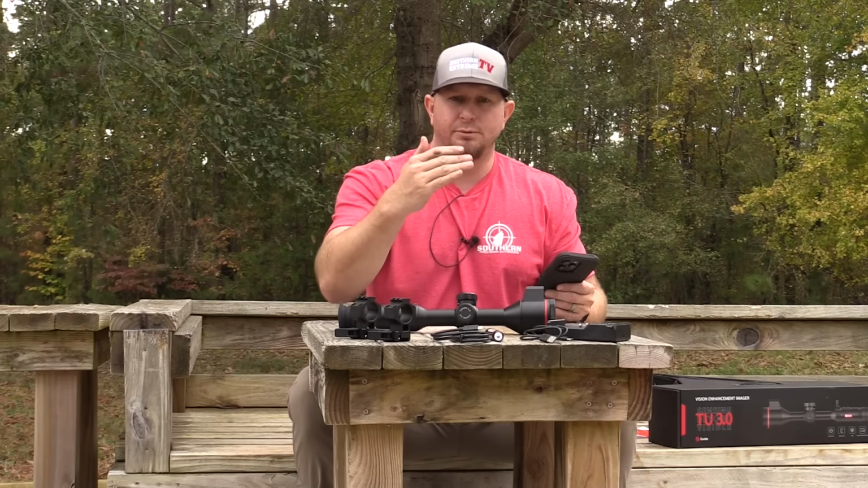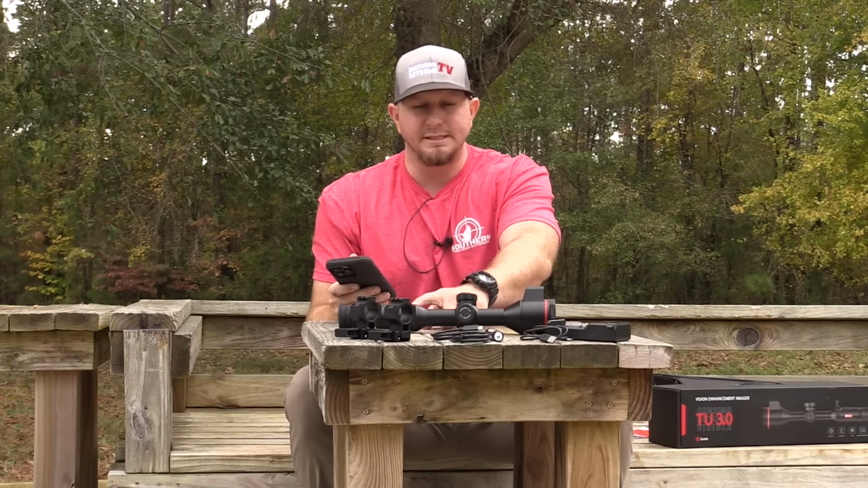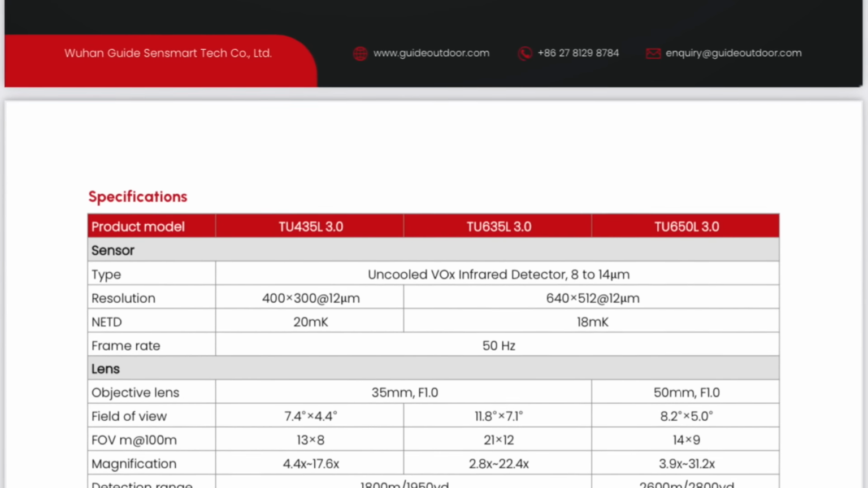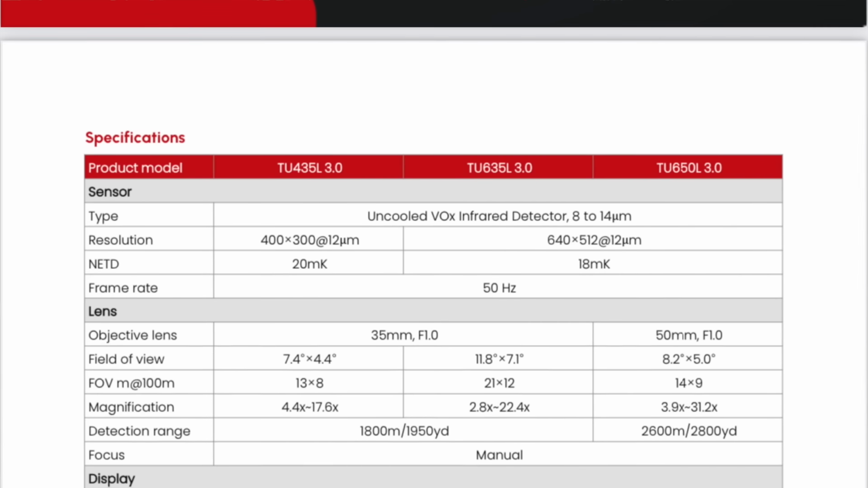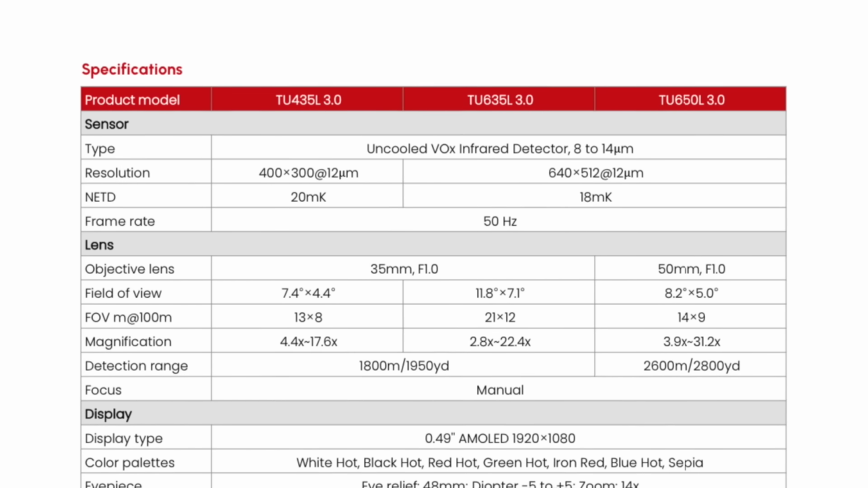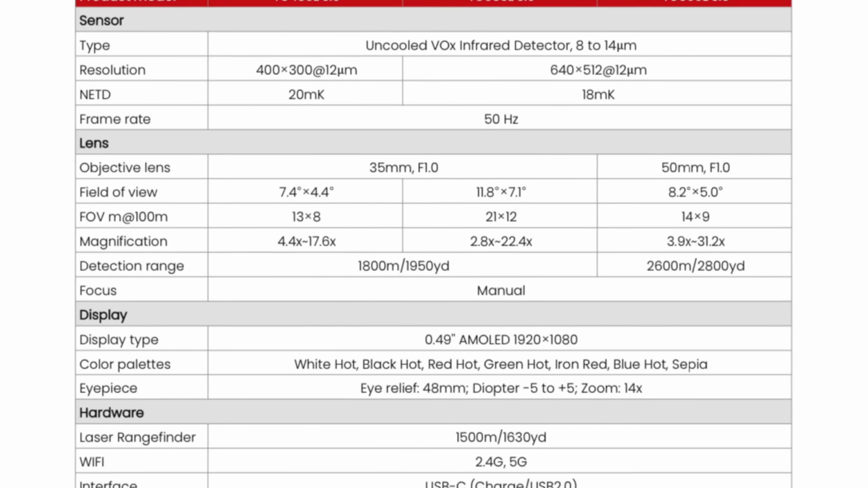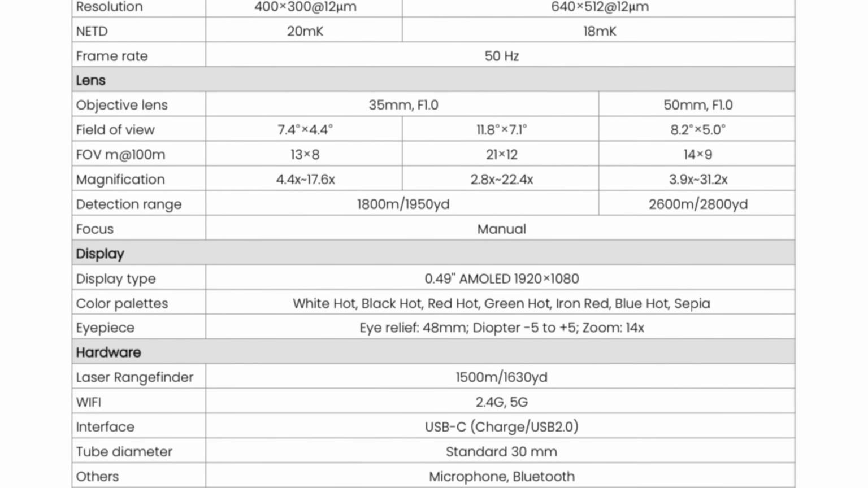you don't always have to zoom in. Because you're at 3x, your picture-in-picture is going to be at 6x, so without ever having to touch this dial, you're automatically looking through a 3x base mag with a picture-in-picture at 6x. Sometimes you don't even have to touch this thing to make shots all the way out to 100, 150 yards. So that is really, really nice. So 3x base mag goes all the way to 22.4. Let's call that 23 power, or you can round down and call it 22 power. So basically a 3 to 22x. The detection range on this is out to basically 2,000 yards. It's 1,950 yards.